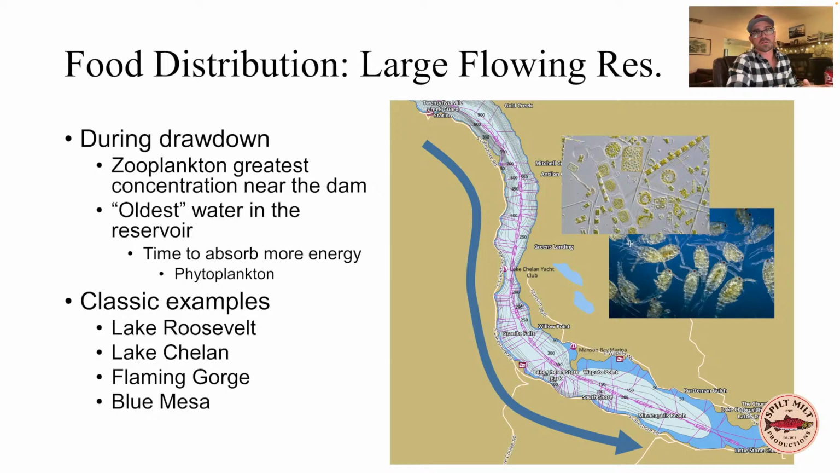And so that concentration of phytoplankton is greater as you go down reservoir, especially during drawdown. And that's just because that's where the oldest water is. And so the kokanee are going to follow that food resource. And so you will see in many reservoirs that as the drawdown continues through the spring, you'll get a greater and greater concentration or movement of kokanee down towards the dam. You see this in Lake Roosevelt. You see this in Lake Chelan. You see this in Flaming Gorge. You see this in Blue Mesa. It's repeated over and over again in many of the lakes that I fish.